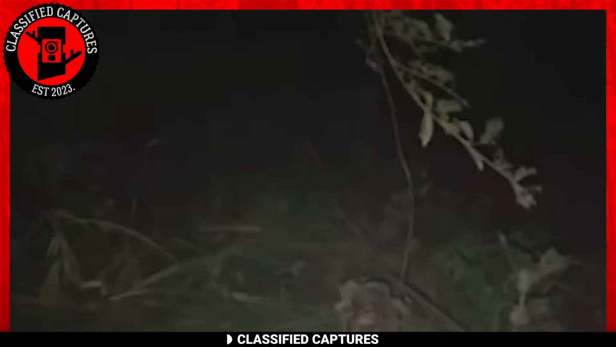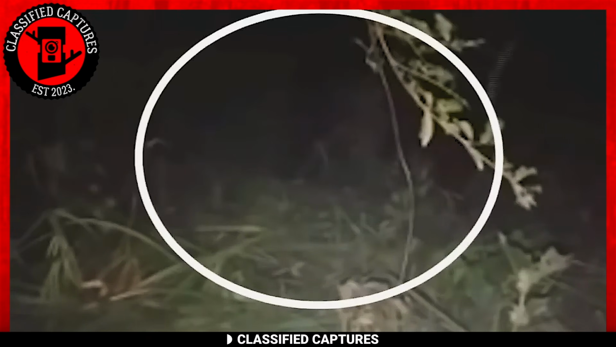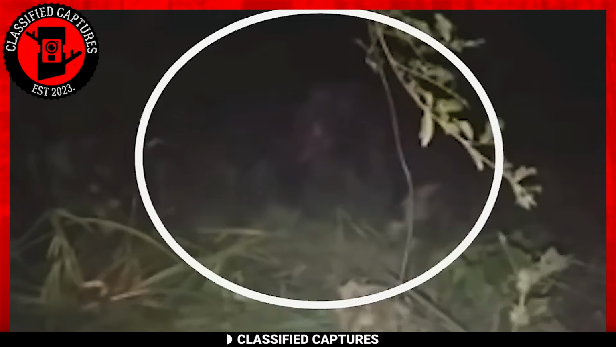Picture this. You set out to capture adorable footage of baby bear cubs, only to accidentally capture something far more sinister. The Dogman. Now, here's the question. Would you dare return to that area, or would you keep your distance for good? Confused? Allow me to set the stage and explain what happened.